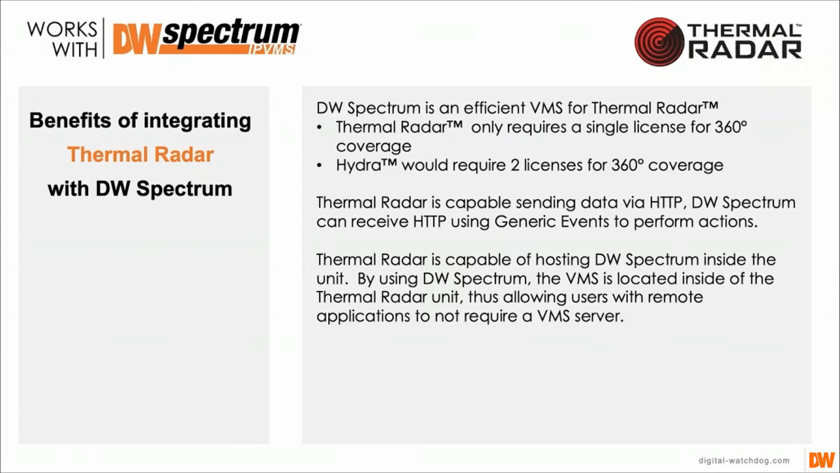No, there really is. The thermal radar only uses 12 watts of power. It might spike at about 15, but typically we're only using 15 watts to run a thermal radar. The PTZ will add its own wattage. If it's using IR illumination, you might increase your wattage a little bit because of that. But the thermal radar by itself is a fairly low wattage unit. We typically power it through PoE+. That's the way we power a thermal radar, and it feeds right into Spectrum with a single Cat5 connector.